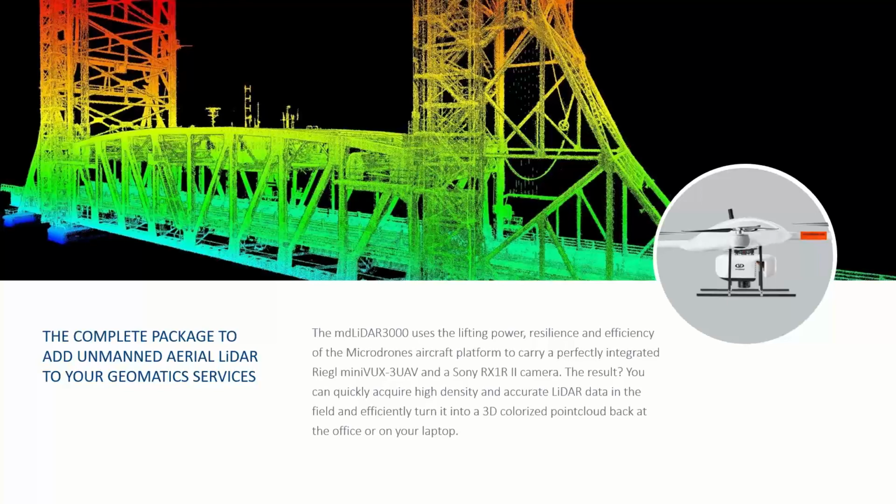So if you wanted to map around this bridge, instead of just flying simply above it, you can fly along the side of it and throw points to the left or to the right to get data up in those details, even in some cases up under the bridge, like you can see over here. So this is a unique tool that Microdrones has that allows you to change the firmware of the scanner in order to focus the point density in certain areas.